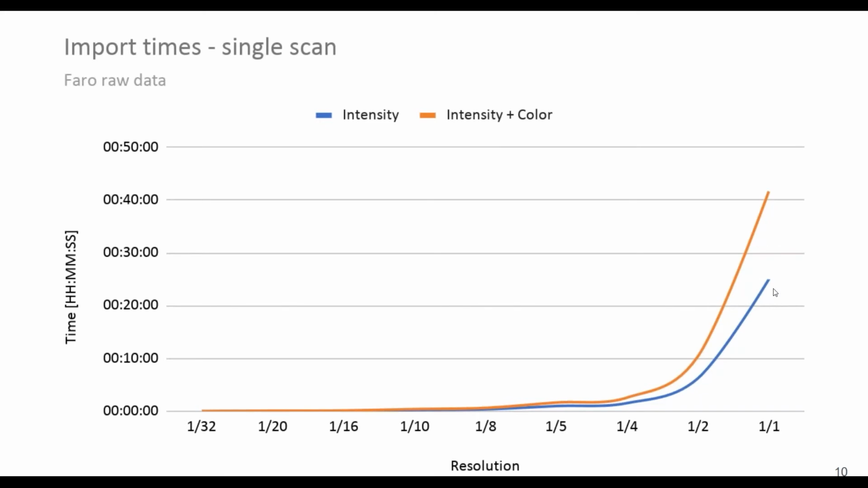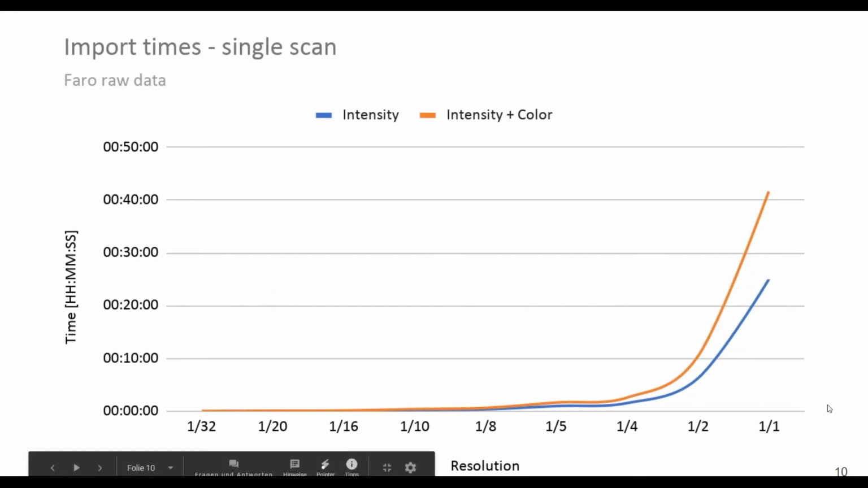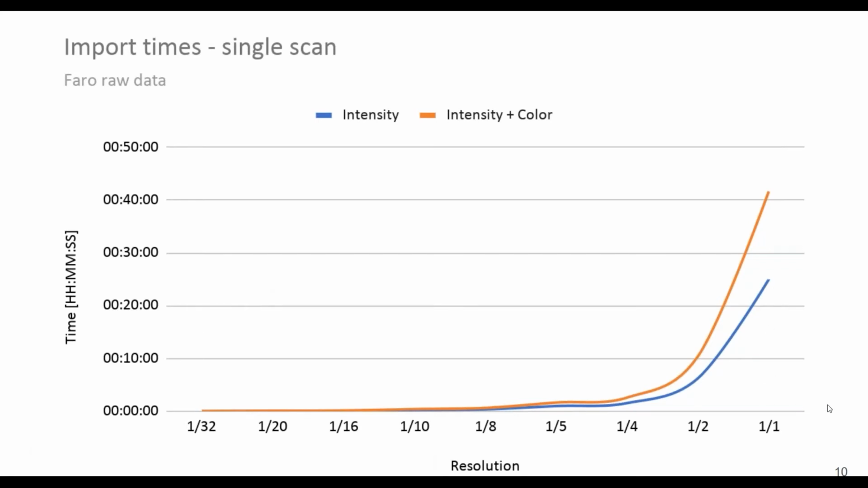One more thing to think about in this graphic is not only the time consumed here, but this is only the import time of one single scan of Faro raw data. In this case, you would have the perfect computer, so an unlimited amount of RAM and a very good CPU. But for example, if your RAM is not unlimited, as everybody's is, perhaps then you're only able to import one scan at one time,